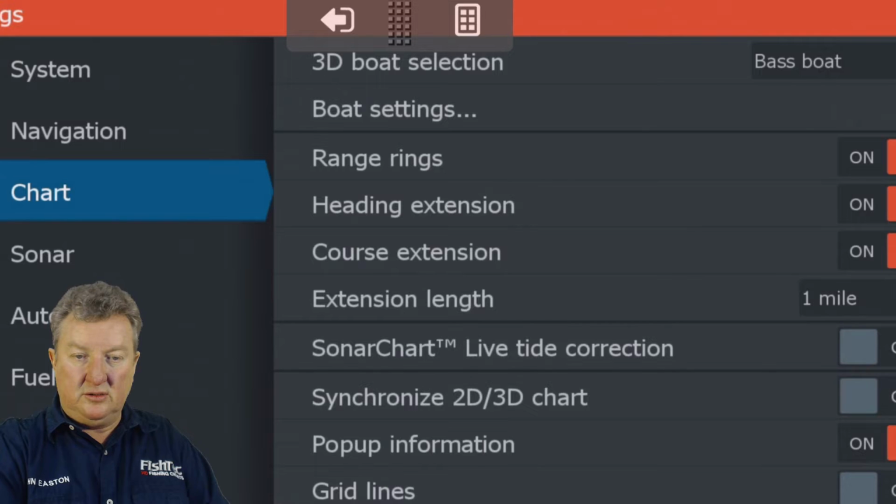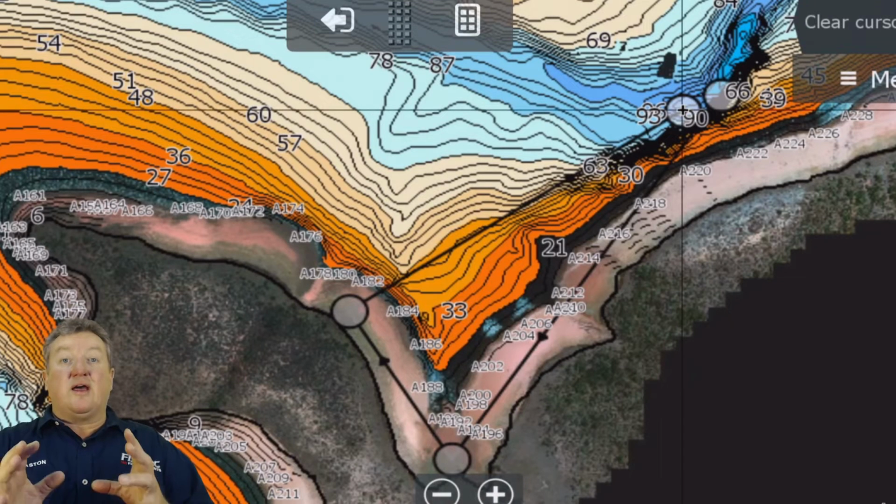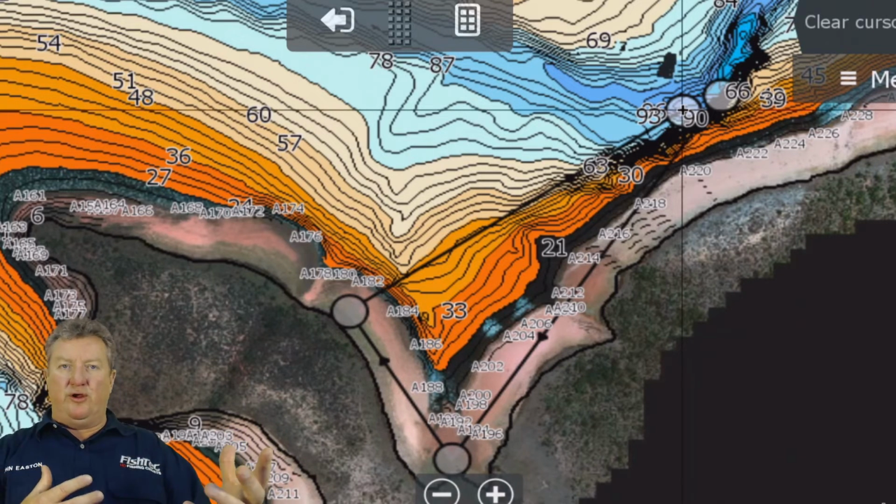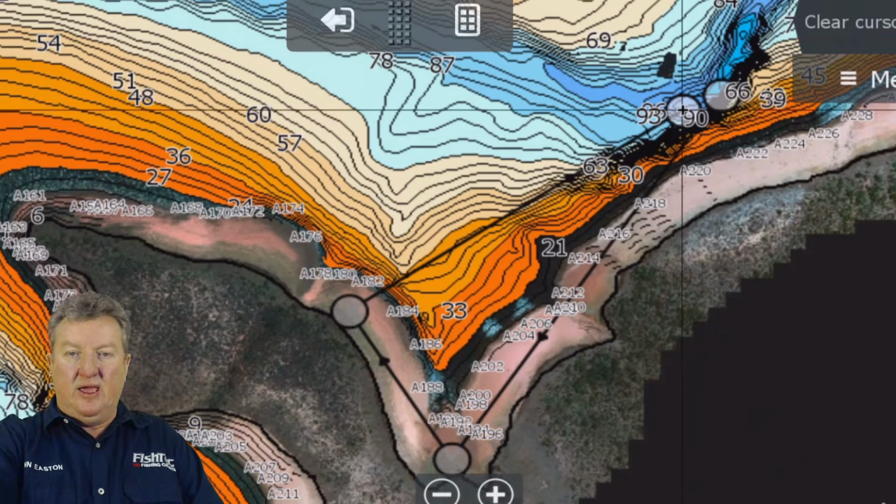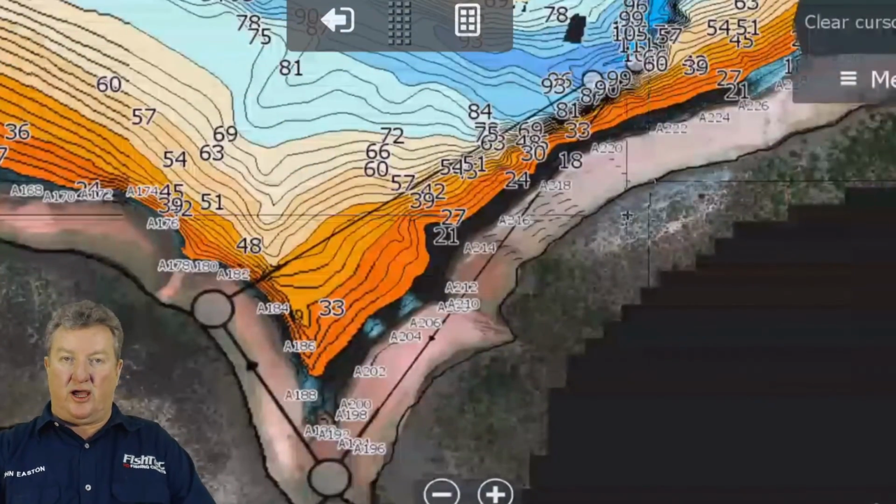Settings, chart. There it is. Routes. Turn it on. There it is. Okay, guys, that's how you do it. That's how you create your magic triangle. Use a route, give it a name. You can turn it off if it gets too annoying and gets in the way. But the reason why I like to put it up there is I know I'm now inside my magic triangle.